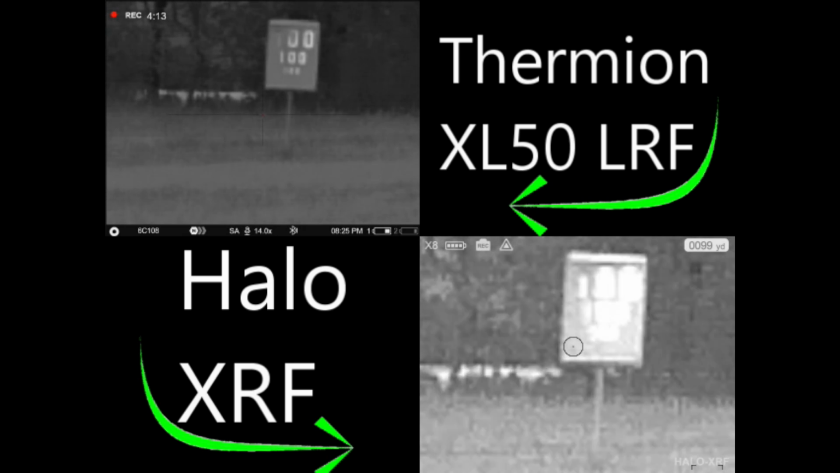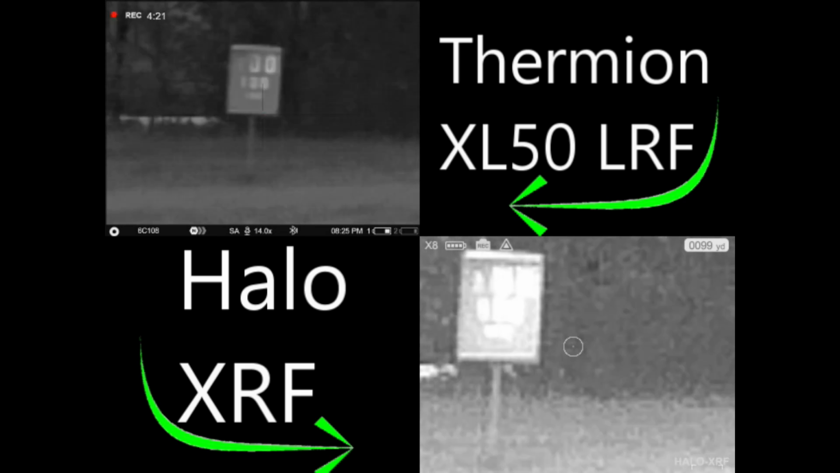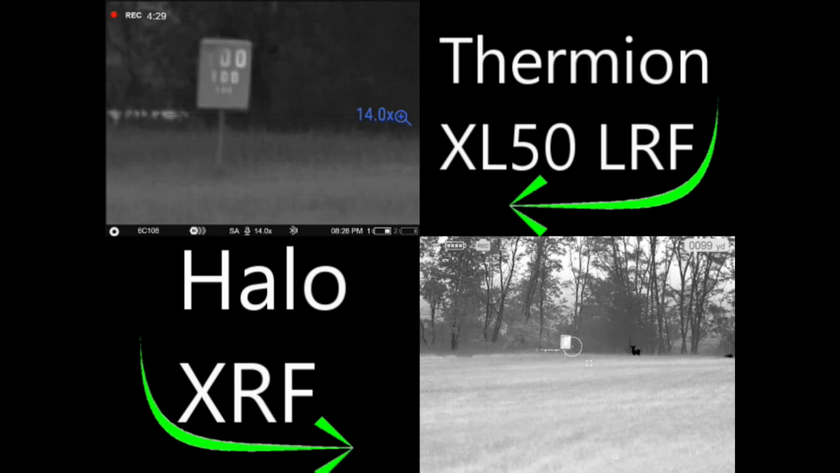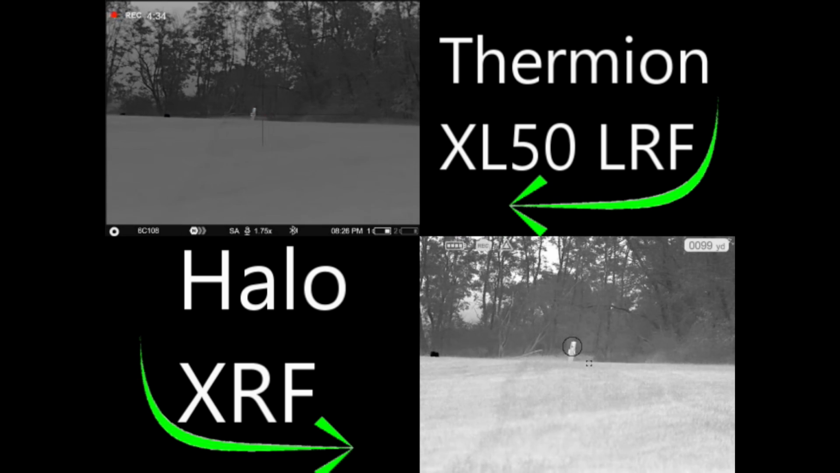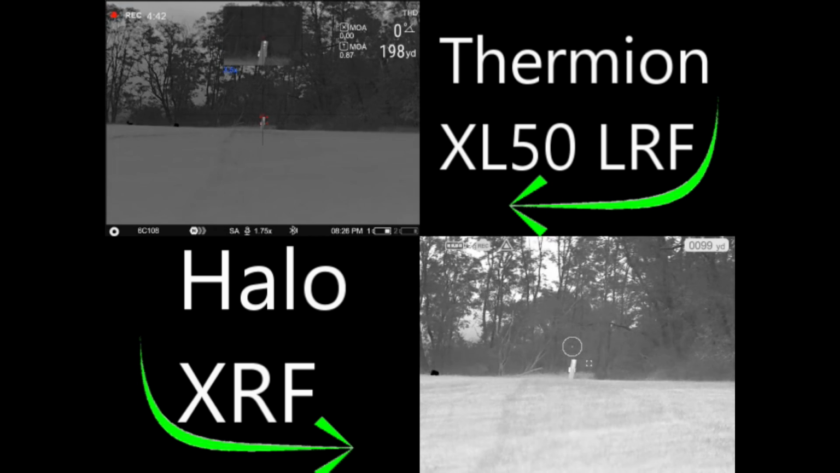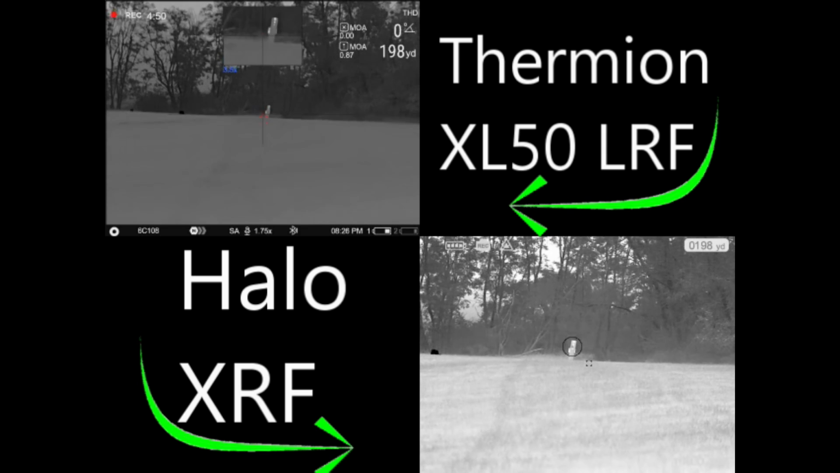It looks to me like they could take this Pulsar about one step farther in terms of the digital zooming and still have it be pretty useful, but they're capping it out at that. So we're going to back them both down. That's the 100-yard target. Then we're going to roll over here. I've got a 200-yard target set up. We'll go ahead and range that 200-yard target just to make sure. Getting 198 in the Pulsar, and we're getting 198 in the Halo.